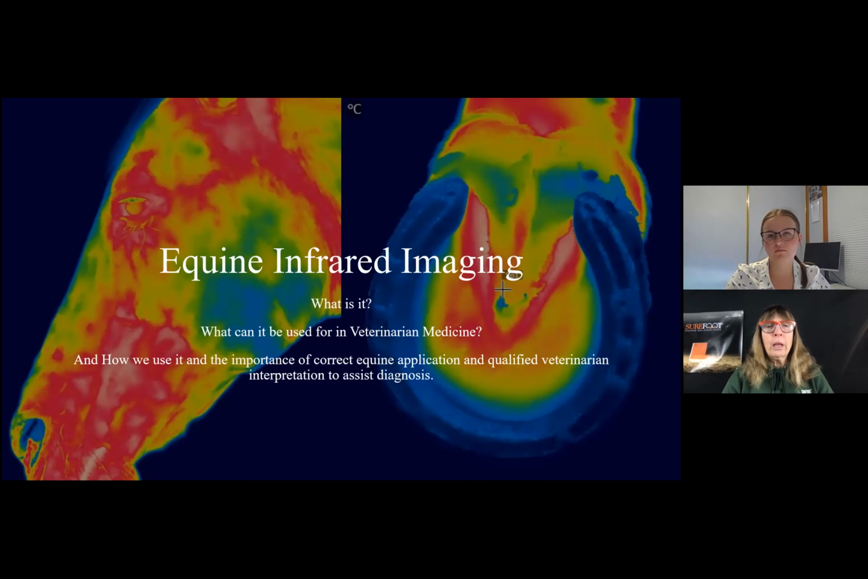And do you know why it was called thermography? I don't know why. I guess that's just what they called it back then. Yeah, I mean, because thermo, you're looking at heat signatures, and it's like heat signature photography. So that's my only guess. Yeah. I mean, you can use thermography or infrared imaging. I prefer to use infrared.